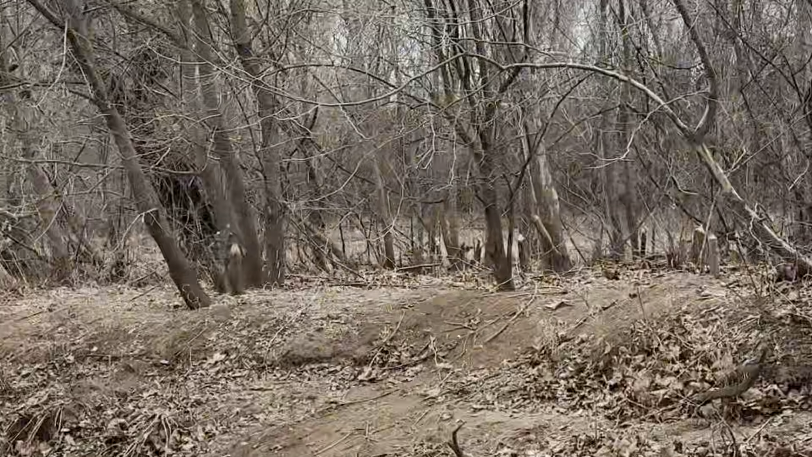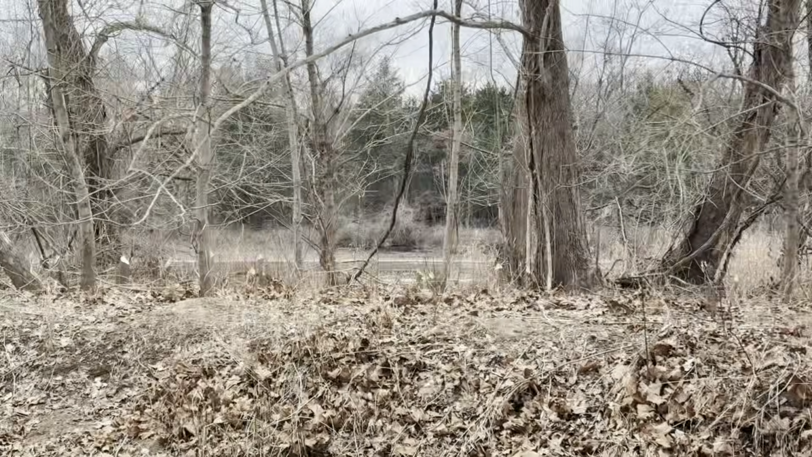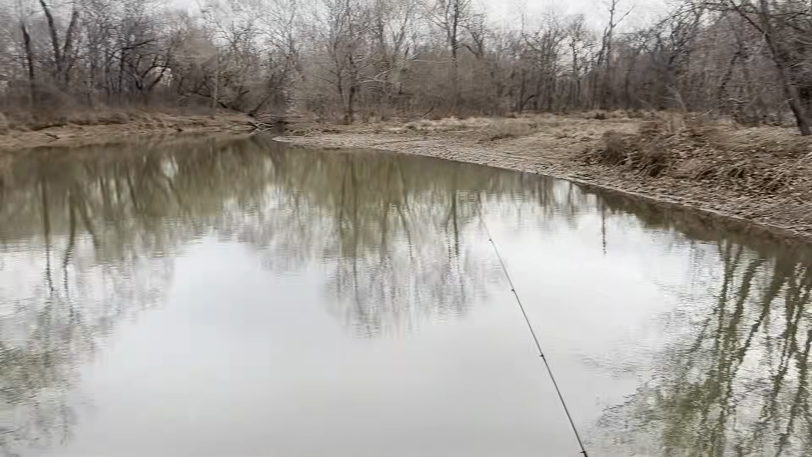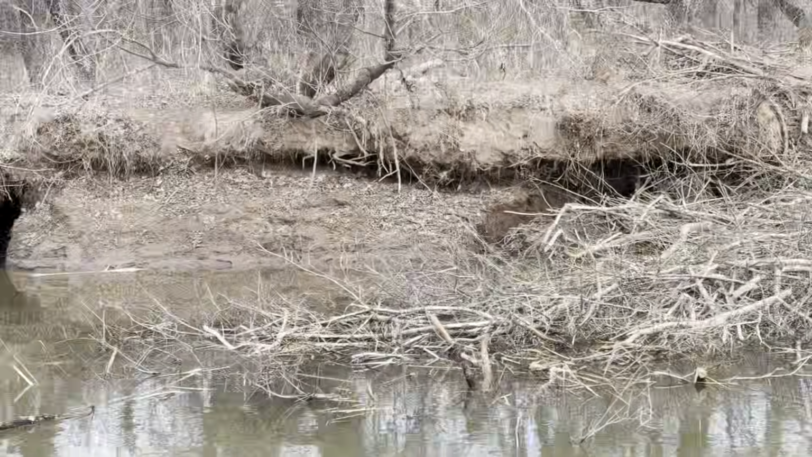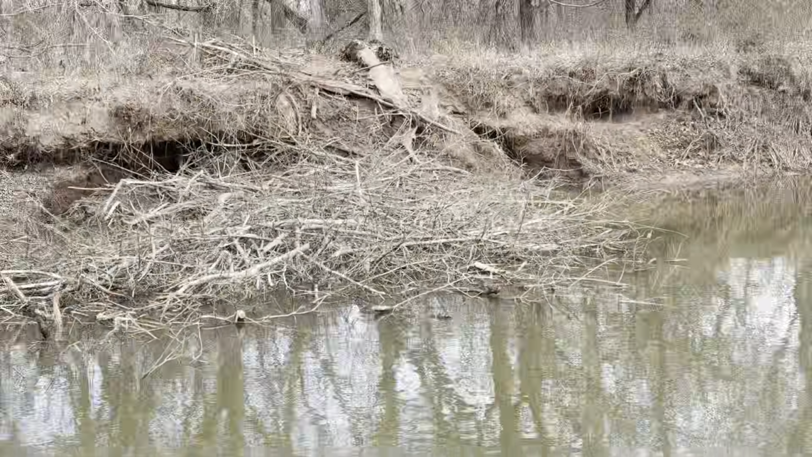I found a beaver hotel up here. Look at all these trees. You can tell they've been chewing on them. Tons of trees up here just chewed off. Then if I scan around, look on the other side here. Look at all them holes. 1, 2, 3, 4. Big old beaver dam right there.